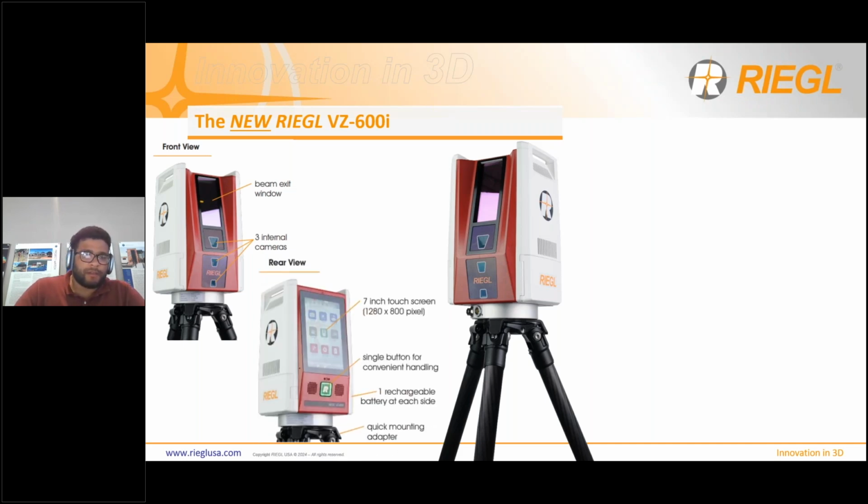And then on the other side of the sensor, you have the touchscreen. The touchscreen is used to set up the scanner, hit start on scan positions, really do all of the data acquisition. You don't need a separate phone or some other separate tablet to get this to work. Moving below that, you can see it there, it's a green button. It's a button that we can use to turn on the scanner, but also start scan positions.